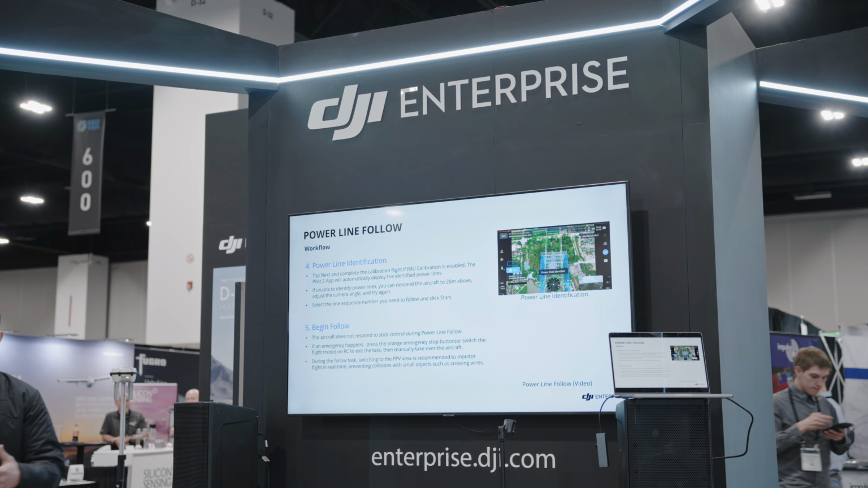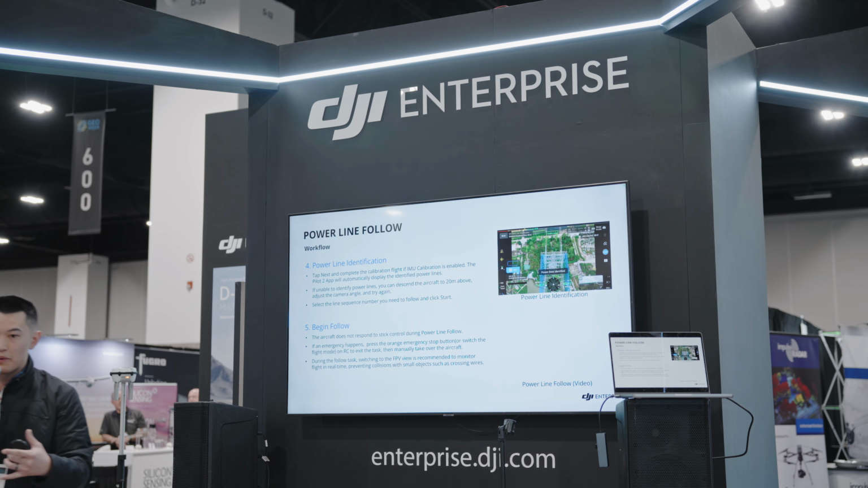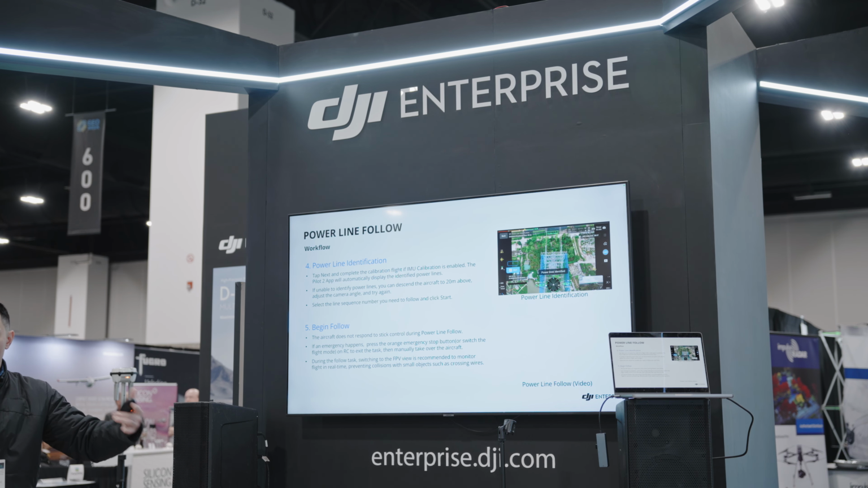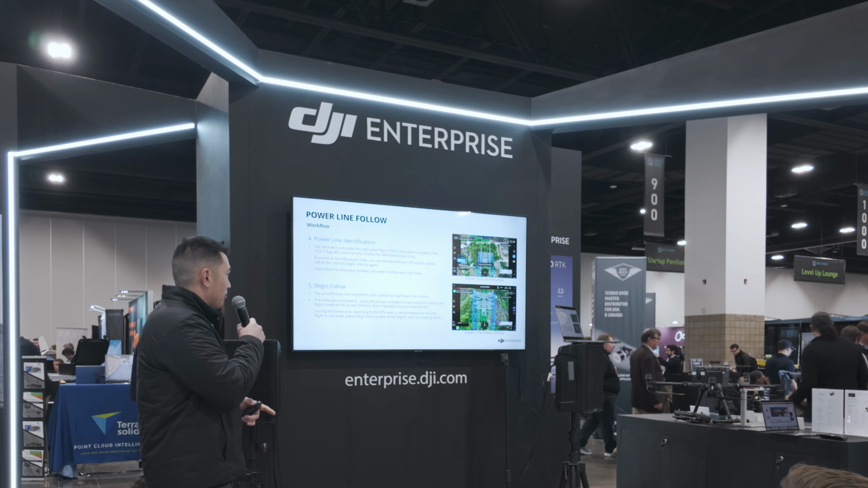We recommend while this is happening, instead of just staring at that screen right there, you can switch to your FPV camera and essentially see if there's anything in front of you, since your main payload will be looking down. So that's how it would look while a mission is happening.